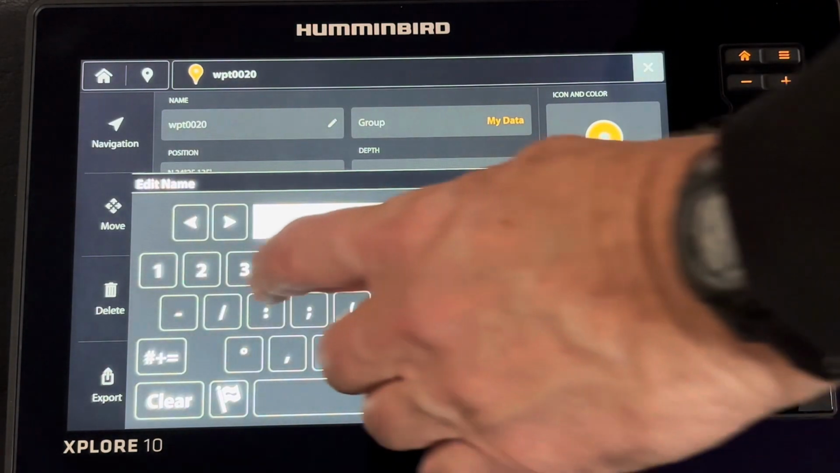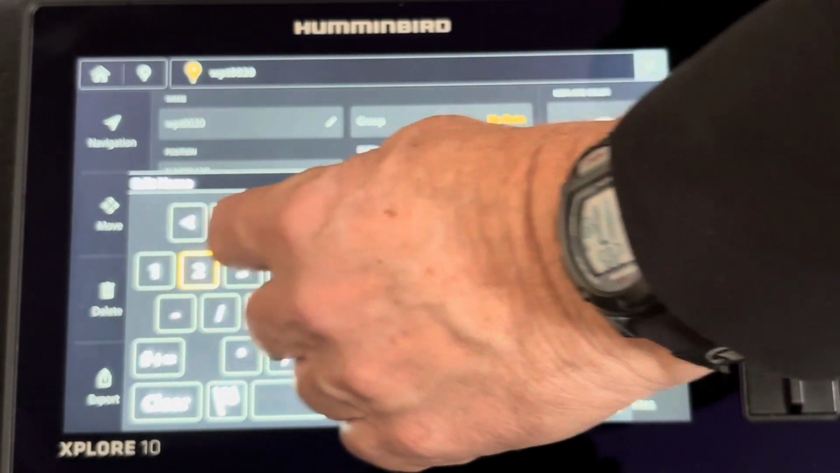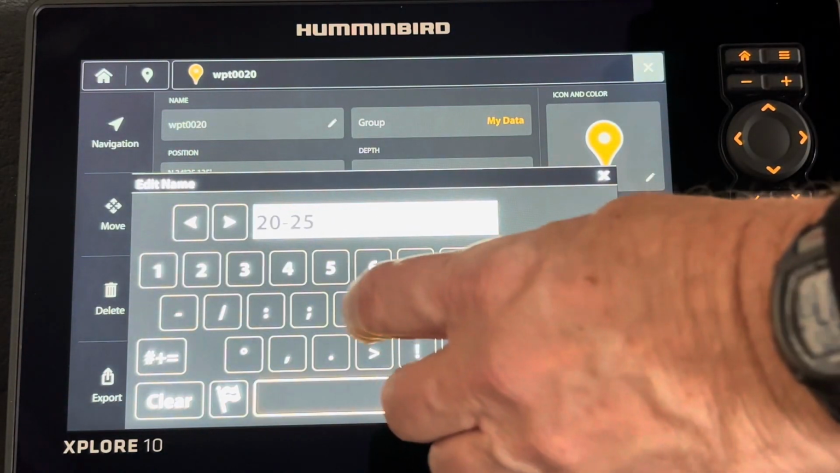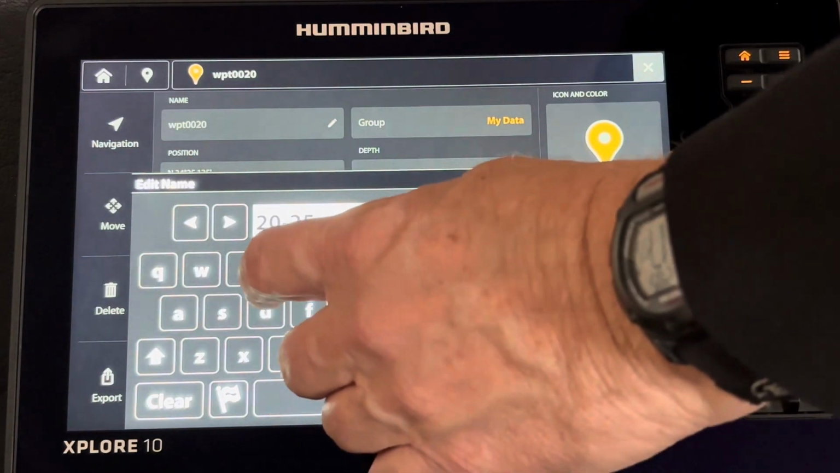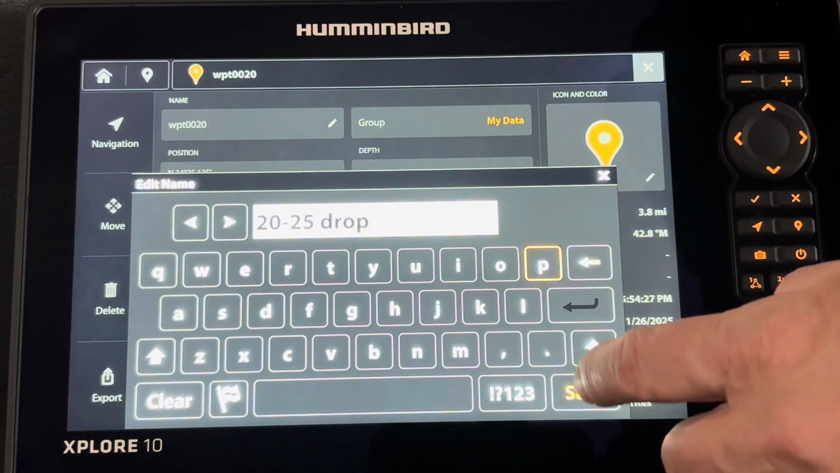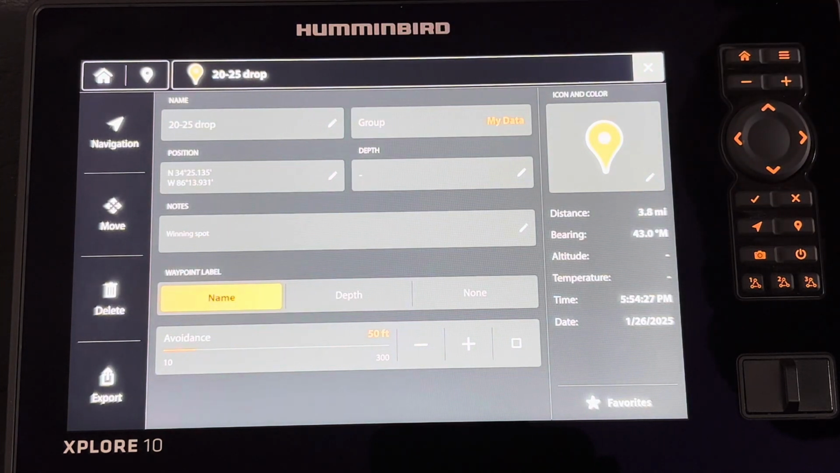I'm going to hit the number buttons, and I'm going to go 20 to 25, and I'm not going to worry about the foot symbol. Leave a space, and I'm going to change it to the letters. I'm going to type DROP, save, and now the name has been changed, 20 to 25 drop.